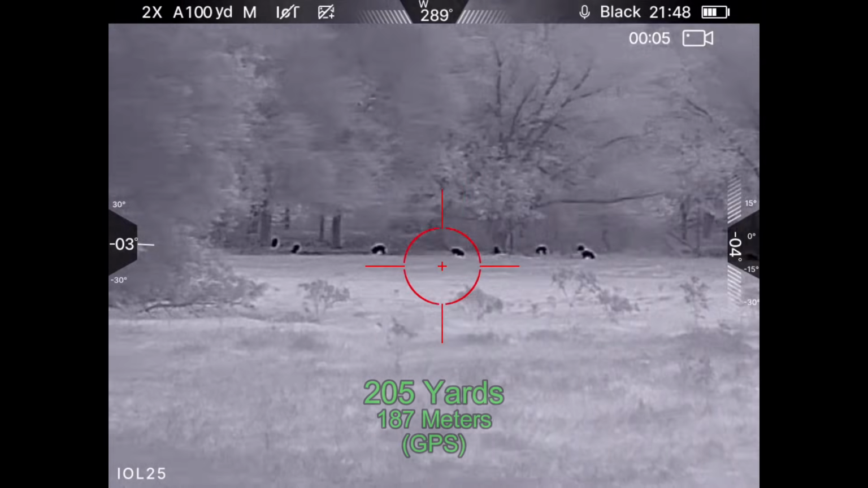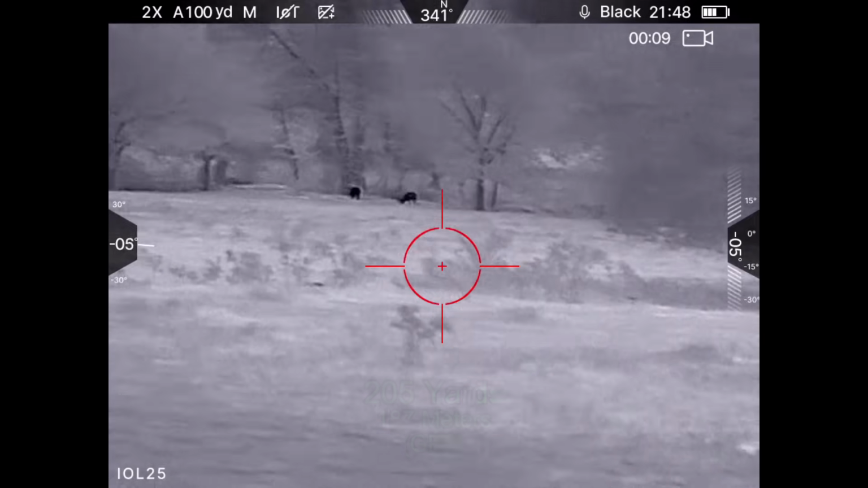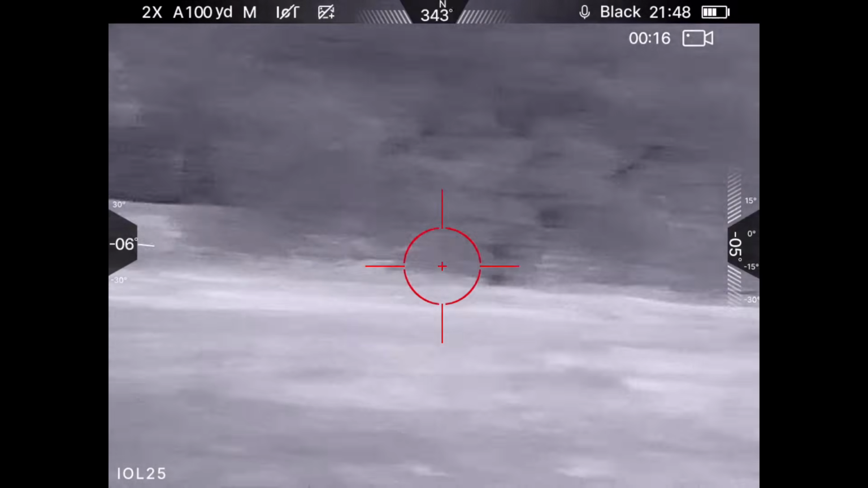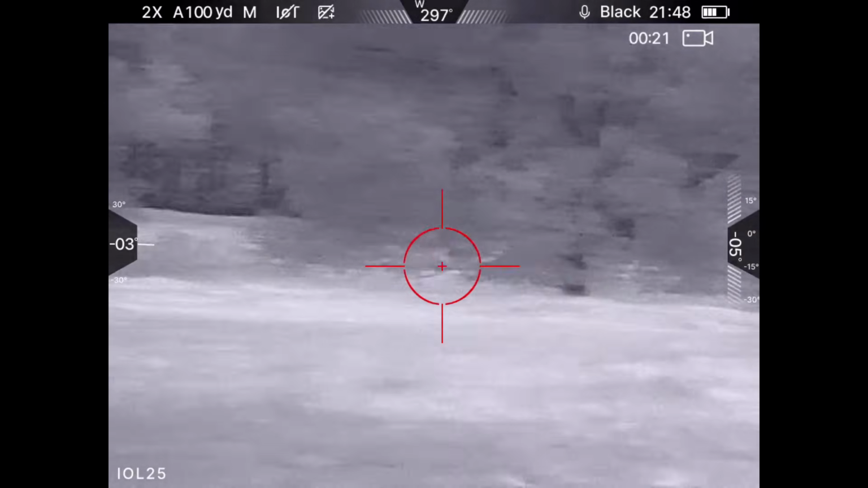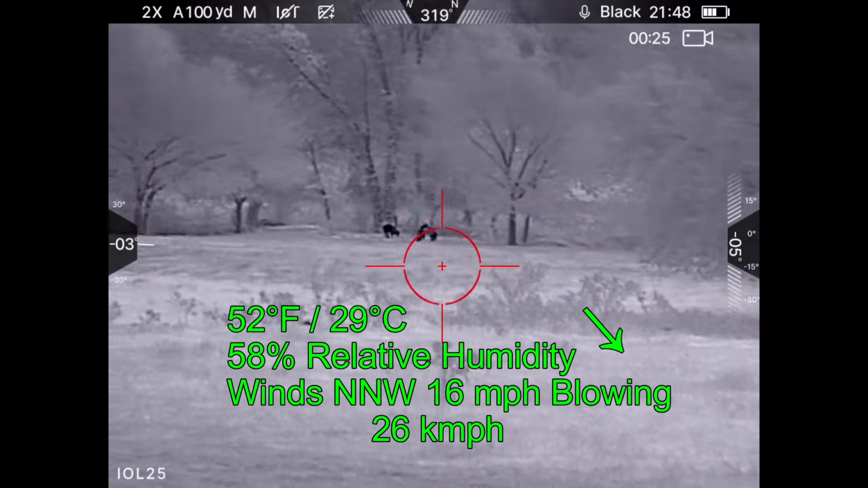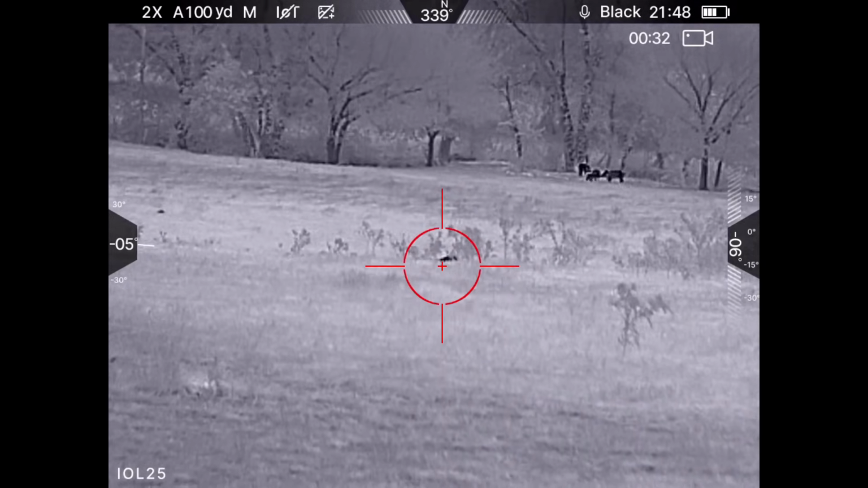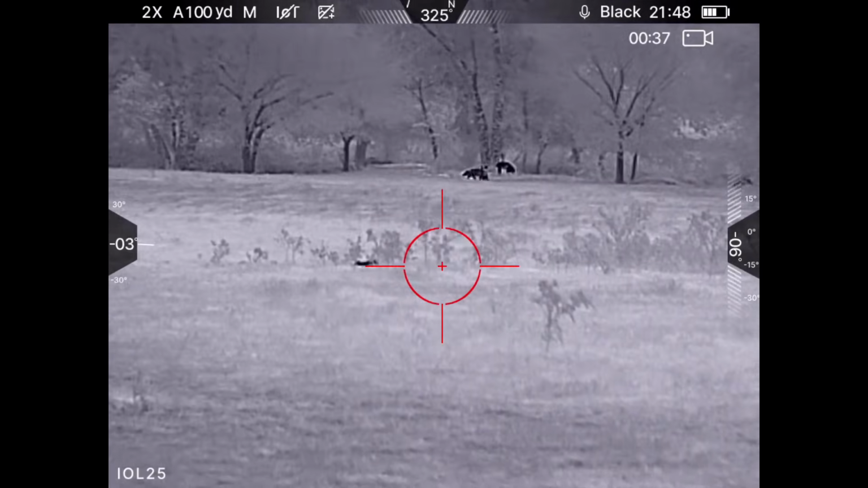Hogs are at 205 yards. Now, this property is the low water crossing property and it has several creeks running across it. In many of my previous videos, where you see the hogs right now is where I would be standing, attempting to shoot hogs that are across the creek in the next pasture just on the other side of the trees. But instead the hogs are on this side of the creek this time, and I'm not going to have to cross it. Got a little one there in the foreground, slightly in defilade, just in a low spot.